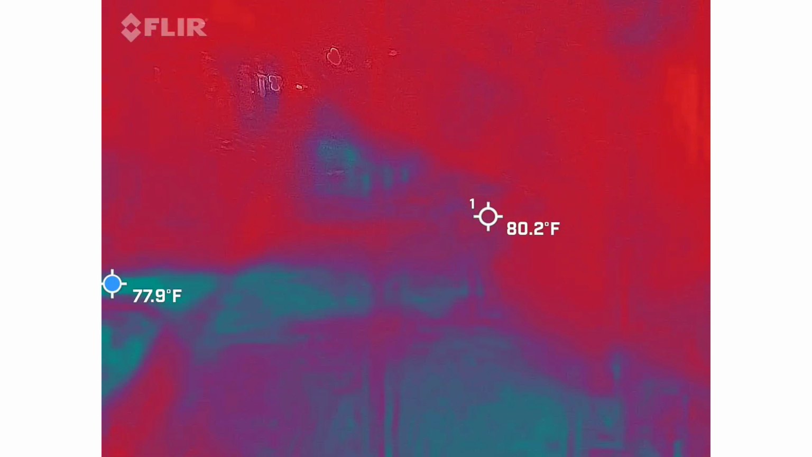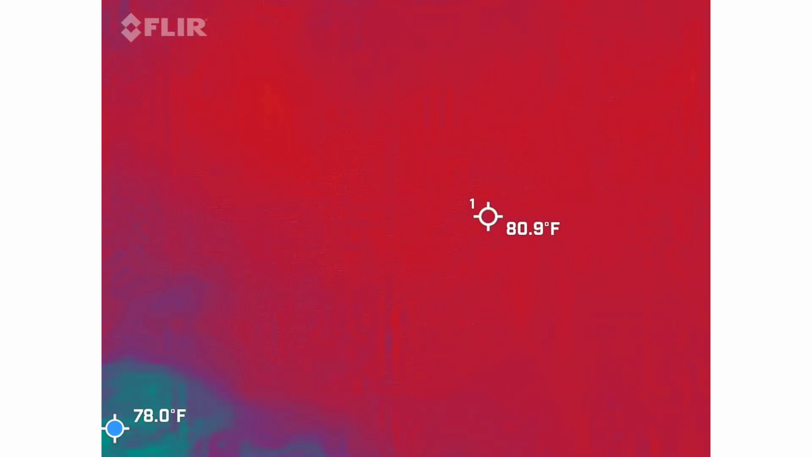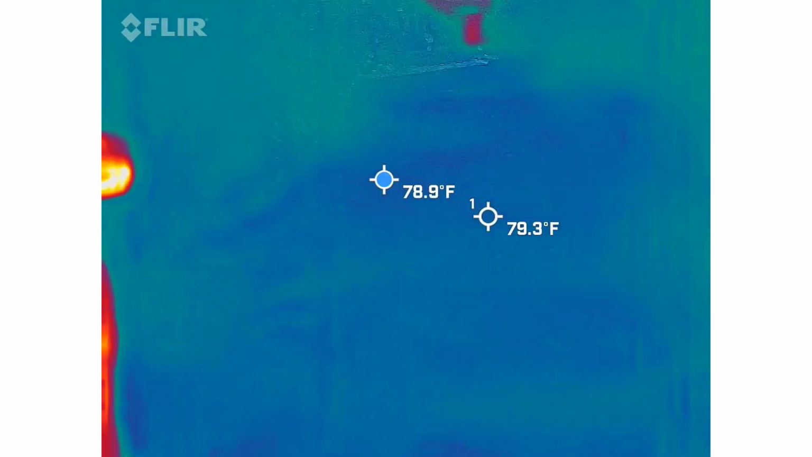That's a huge reading for here. We don't normally see a lot of anything in this alley as far as EMF goes.